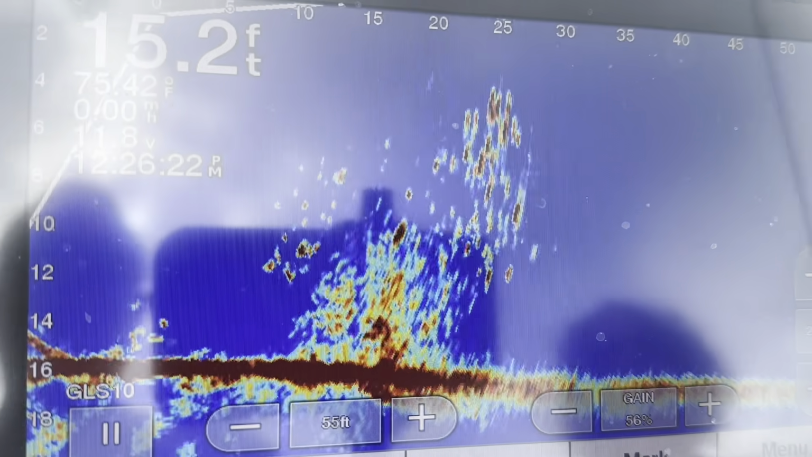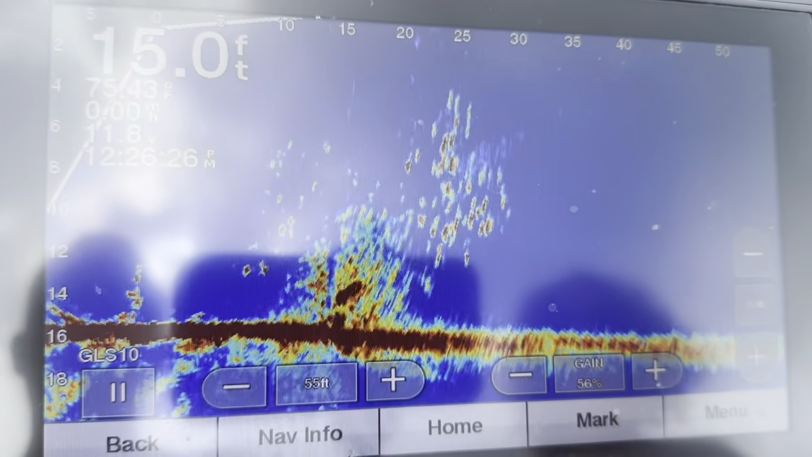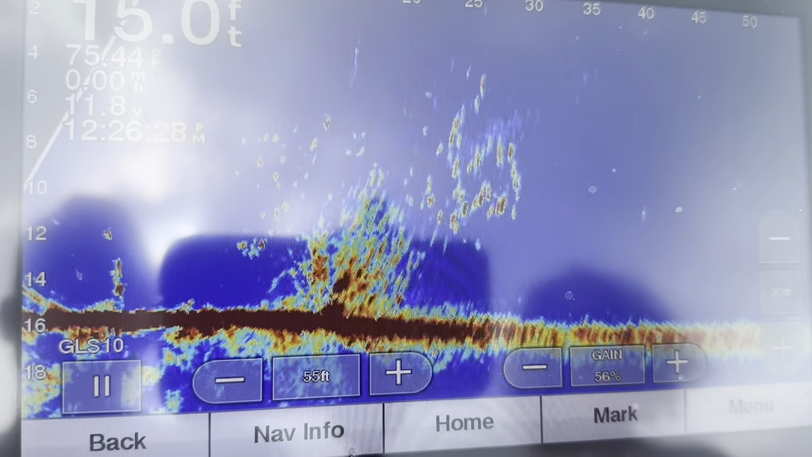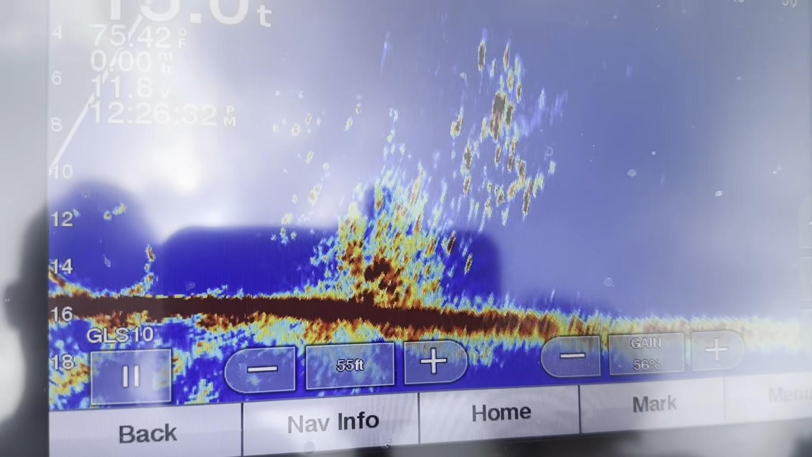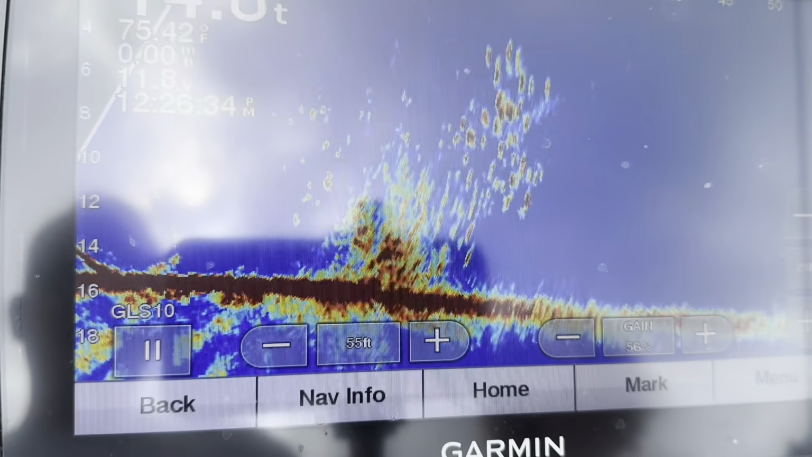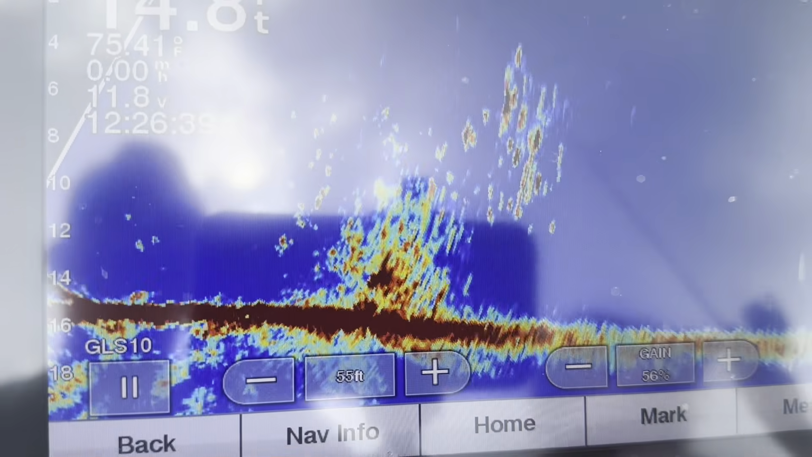15 foot, 75 water temperature, you can see there. Why Brian ain't caught a fish yet, I don't know. There goes his jig coming right through there. Got it?